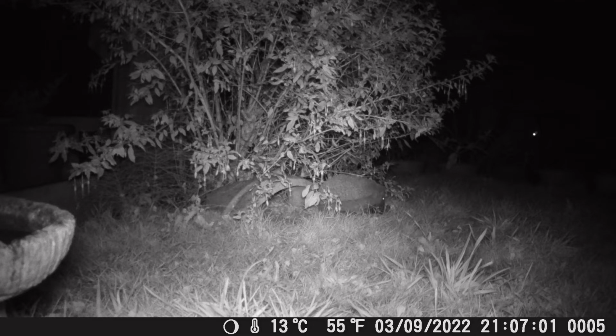There's a water bowl just to the right hand side that this hedgehog is eating, and I know Penny's going to be really pleased to see that the hedgehogs are actually using the food.